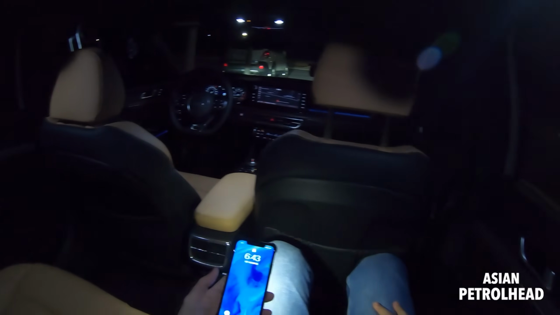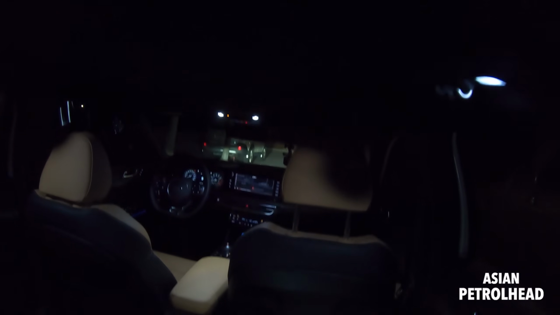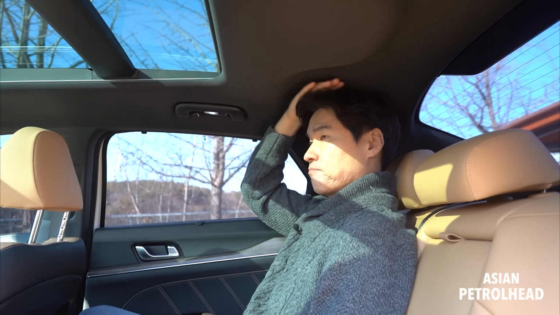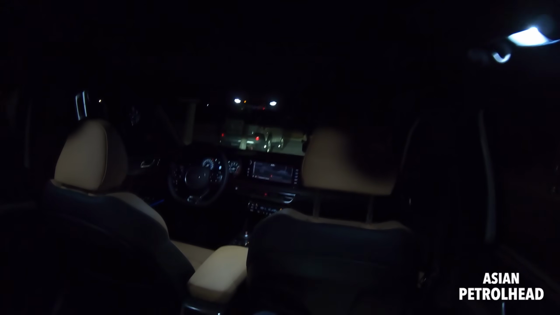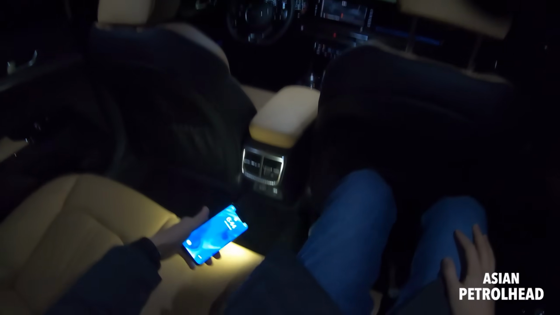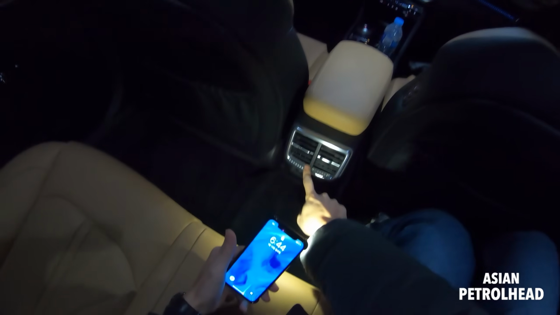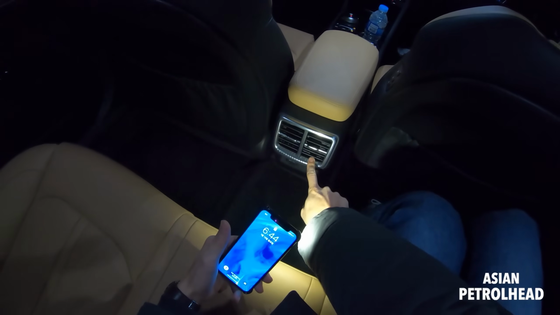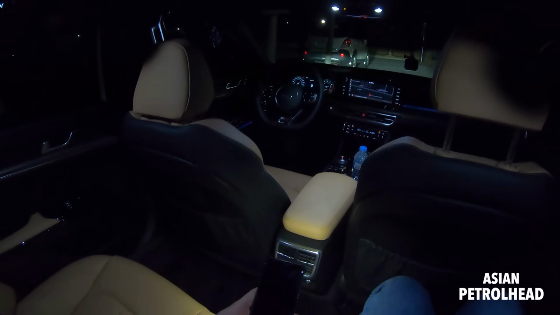And I'm 6'2", but there's lots of leg room, and headroom is better than I thought. Actually, I don't have to bend over, but it's okay. So that's a 12-volt charging, 1 USB charging port. And maybe they used too much detail here too. If they just made it flat, I think it would look much better.